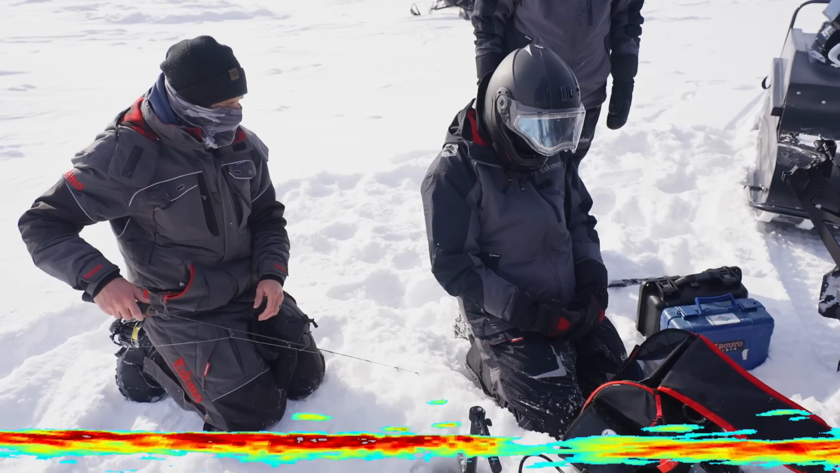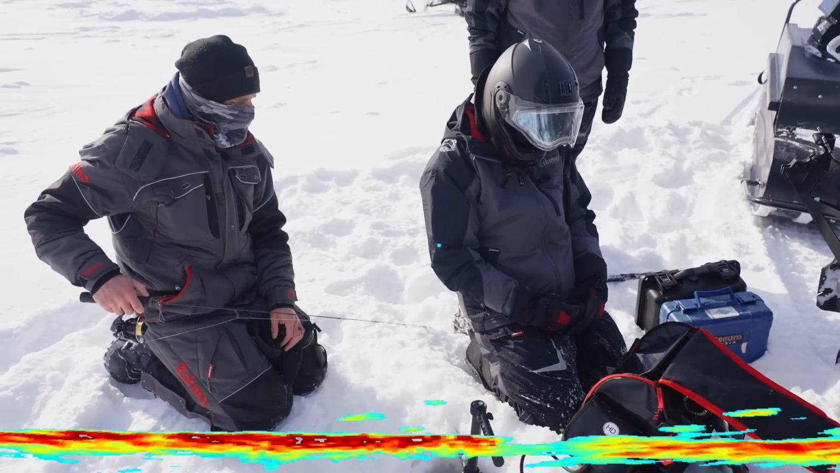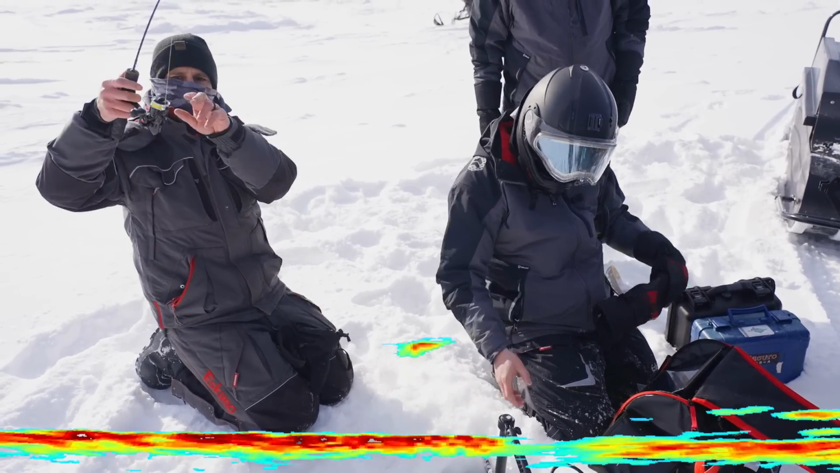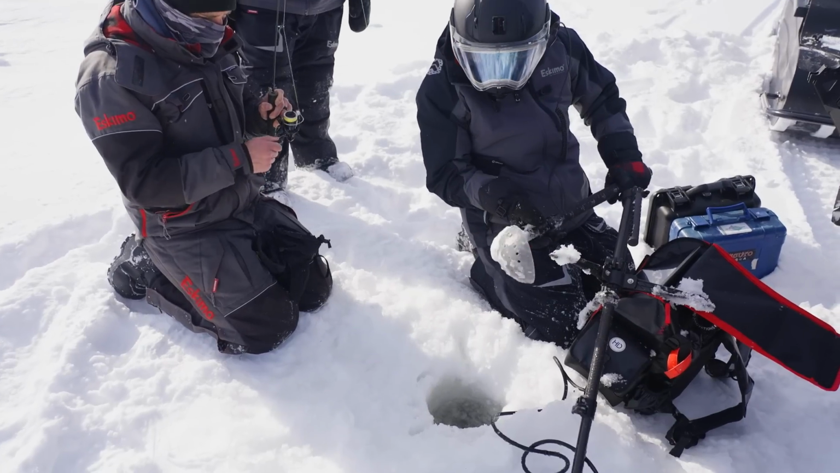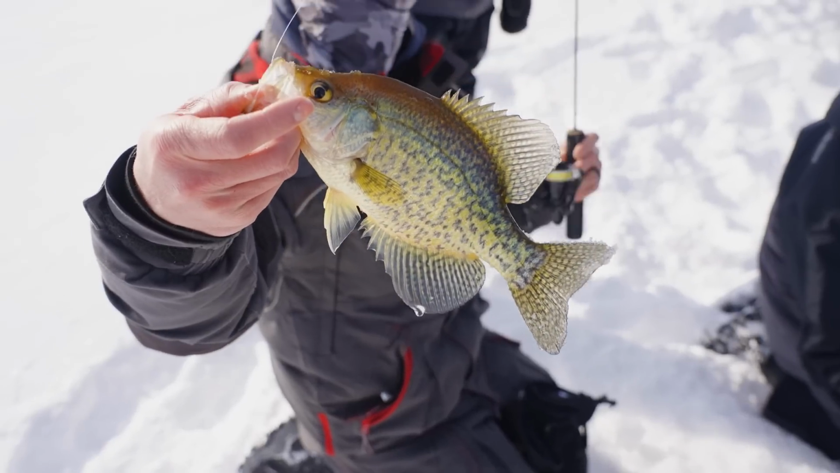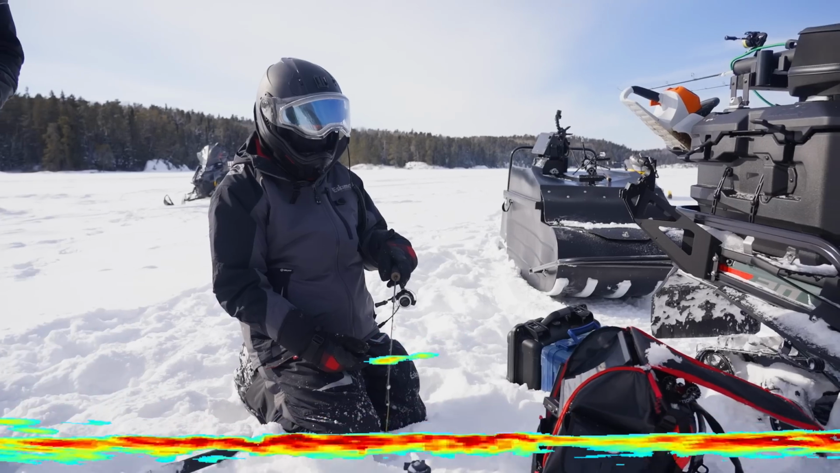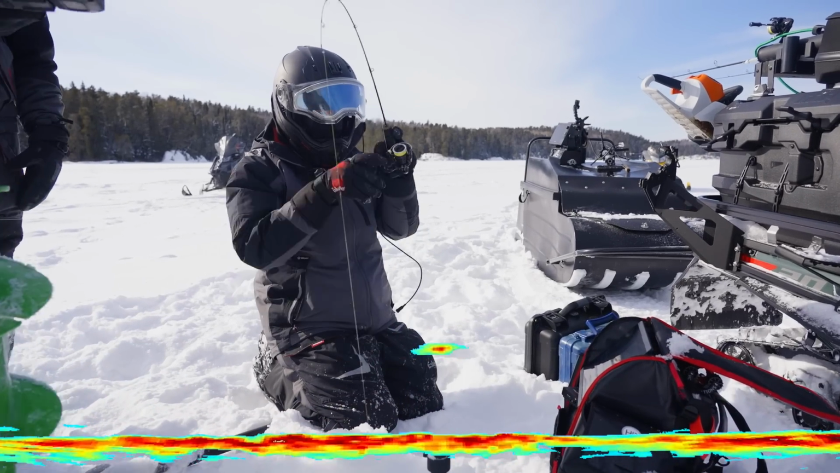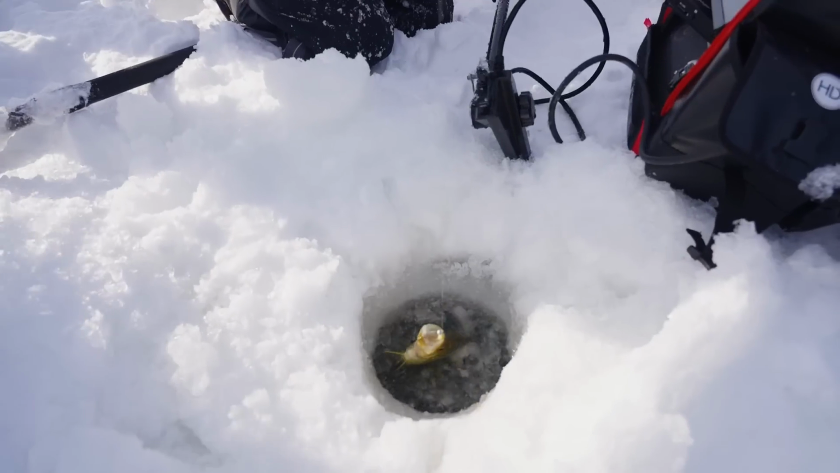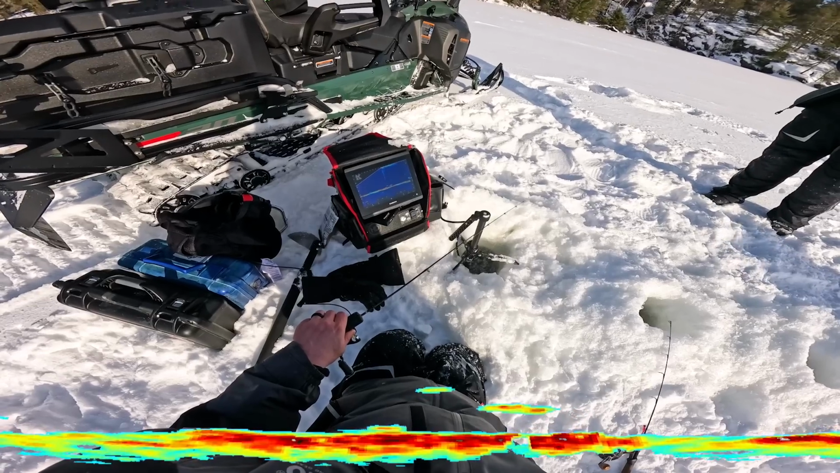There's a lot, and they look bigger too. They do, don't they? This one looks good. Come on, please eat it. Please eat it. Yeah. Maybe we found the big ones. That's the biggest of the day probably. It's a beautiful day. Come on. There you go. Woohoo! Beautiful. Whatever this is, it just scared the other fish away.